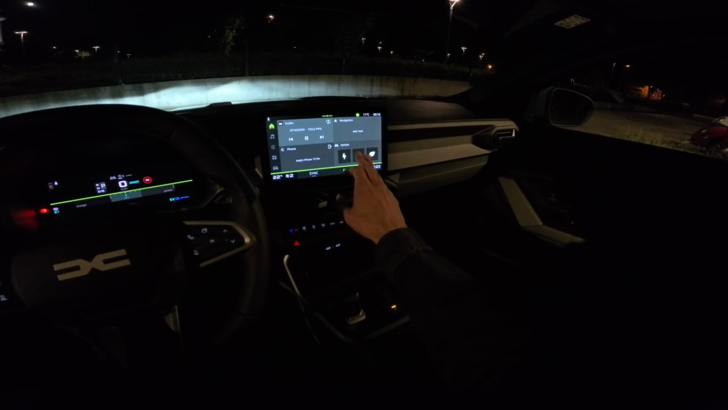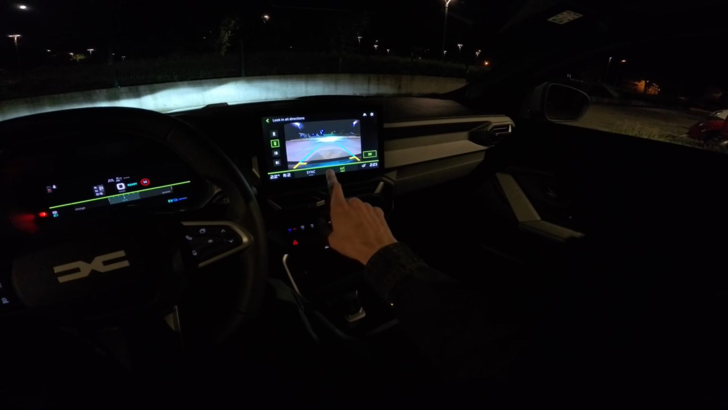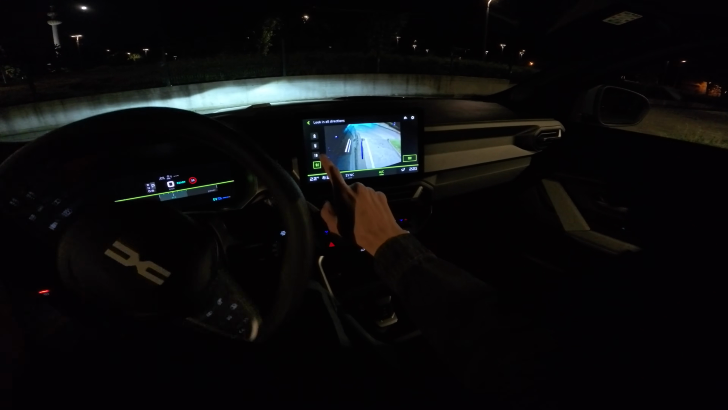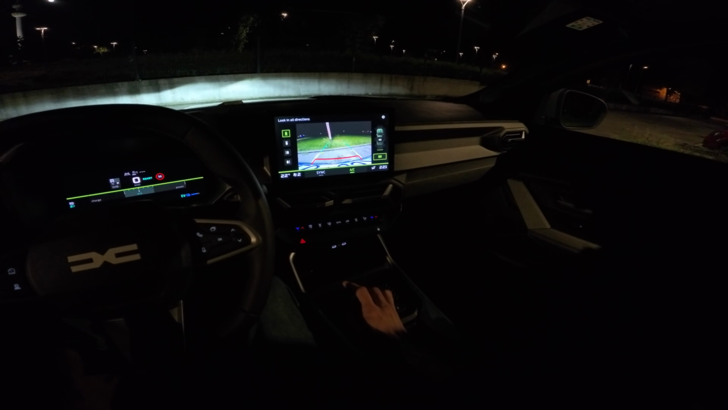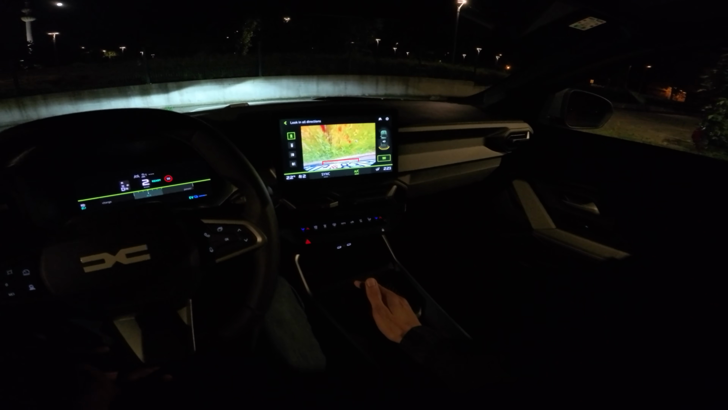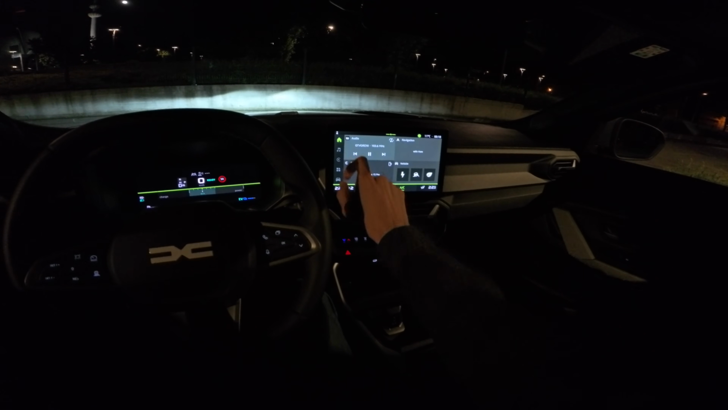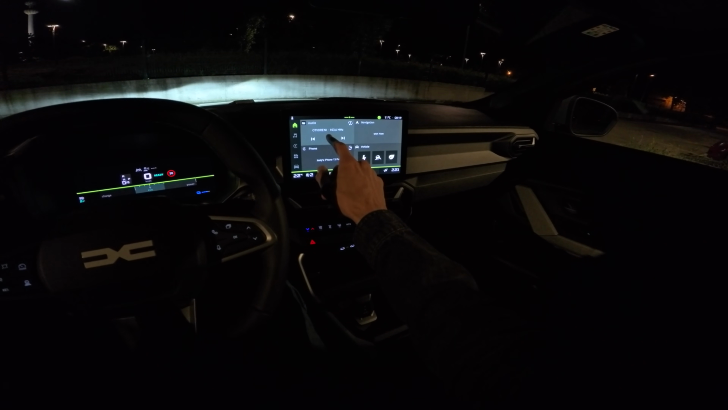Let me just show you real quick. There's the off-road menu here, and just to show you, the cameras are excellent resolution. You can see the tires here. If you back up, let me just show you here now. If I go to reverse, look at this. The camera will switch angle, so that is amazing. Of course, it will switch to the front camera if I go to drive. Now let me just play some music here.